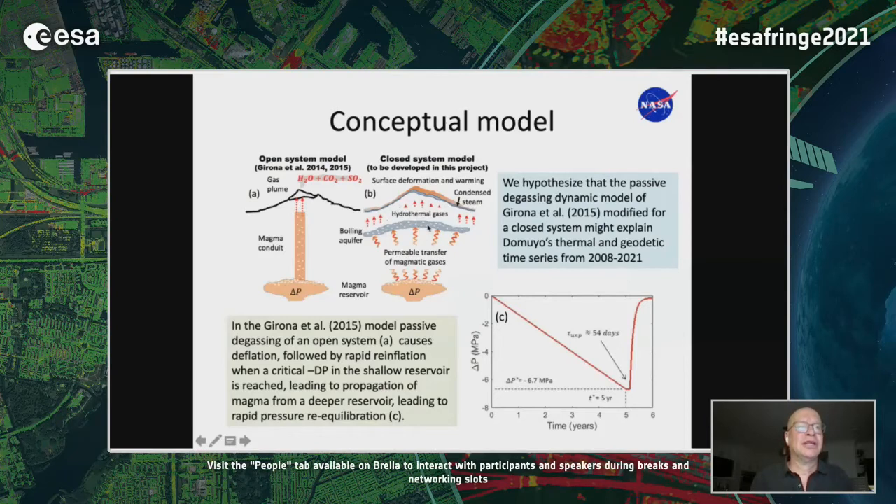And so in addition, Girona in 2015 had a paper in which they posited that in an open system, you could have a case where passive degassing would lead to decompression at the top of a conduit going to a deeper reservoir, and that would give you this kind of signature. And when we saw that, it was intriguing because it basically looks like the geodetic signature at Demuyo to